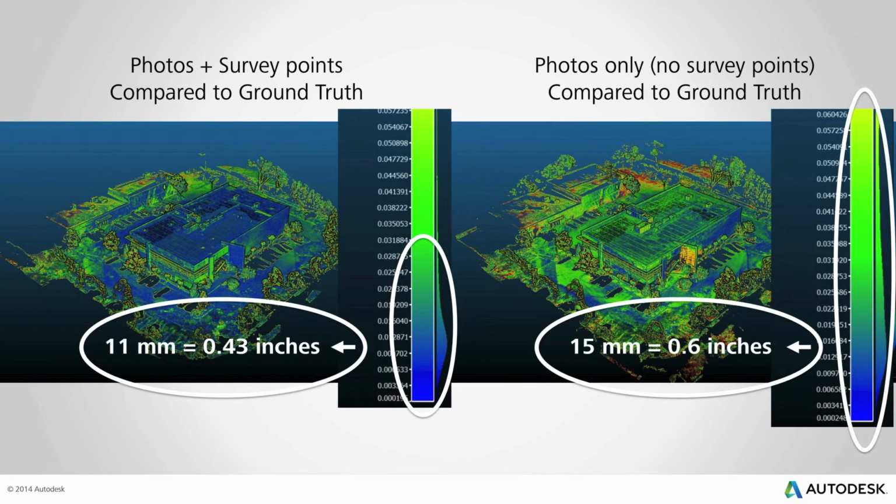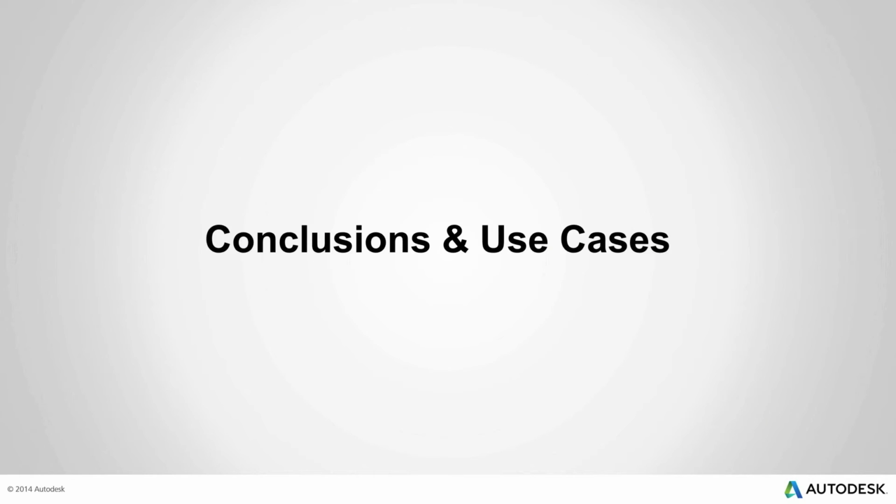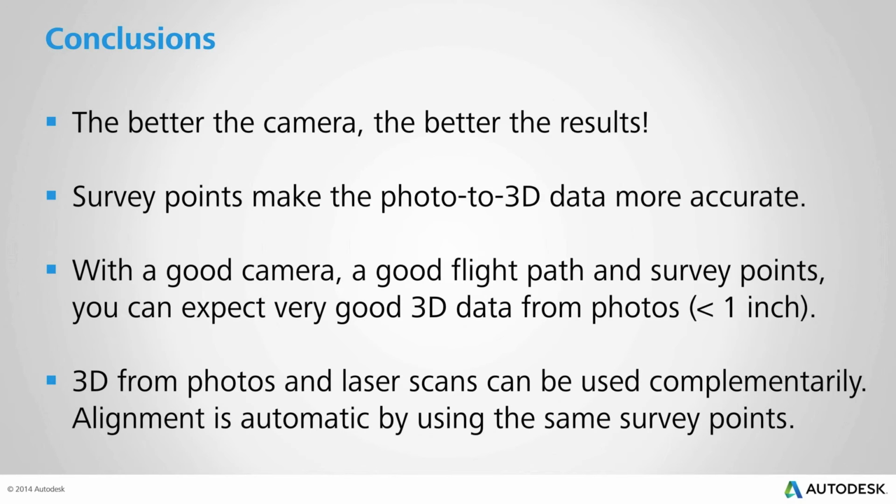All right, so I think this is a very interesting use case from which we can draw a few conclusions. We knew from a long time ago, but this proves that the better the camera, the better the results, of course. Sometimes we used to say garbage in, garbage out.